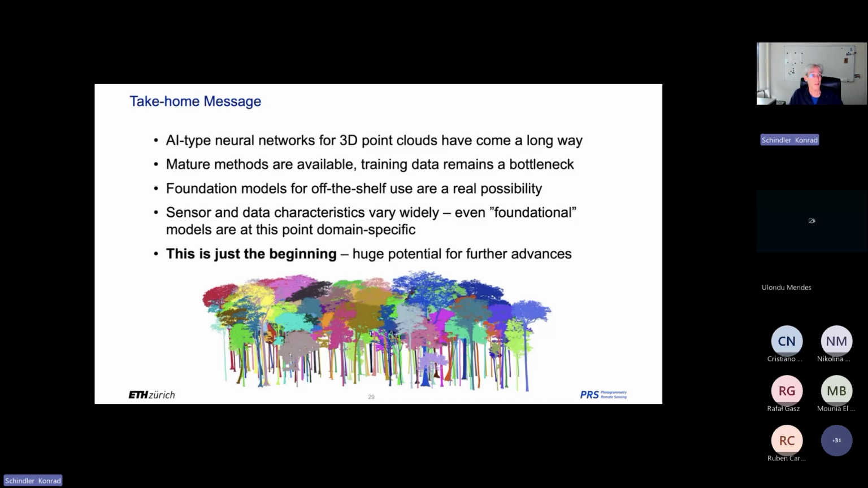While we are not there yet, and my talk very cautiously is called Towards Foundation Models, I feel that foundation models for off-the-shelf use are a real possibility. We're not there yet, but they are not in principle unsolvable. They're not science fiction. Maybe in 10 years they are here. Maybe in 5 years. I'm sure in 50 years they are here, probably earlier. So these are coming. I'm absolutely convinced we're not that far.